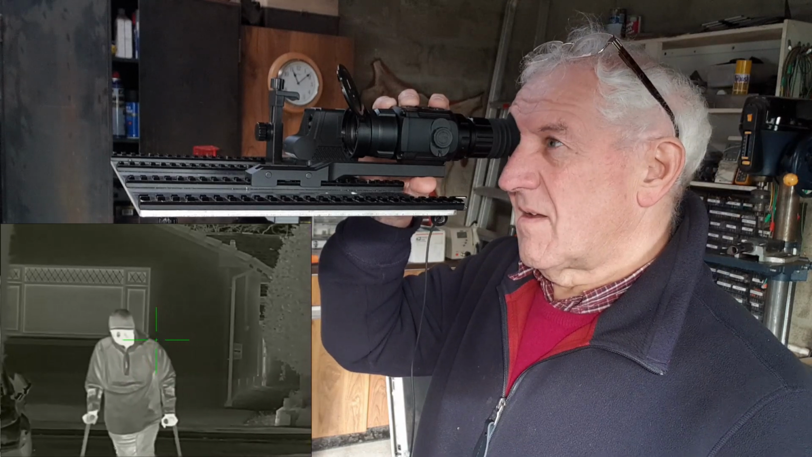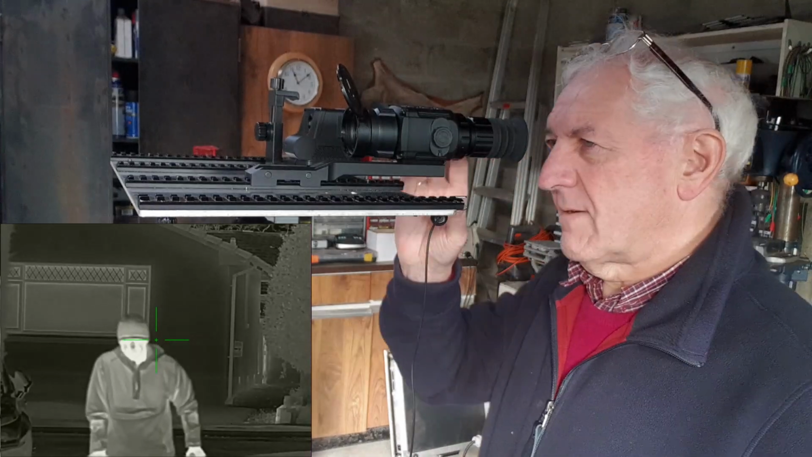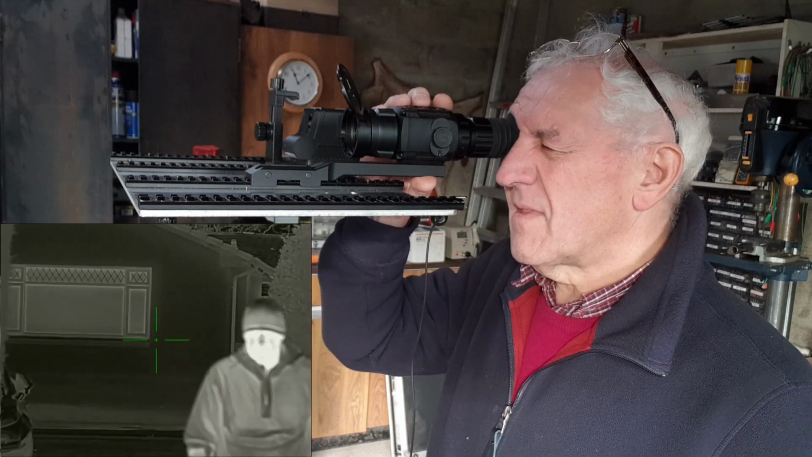I'll go shut your back door for you. You want that door? She's going away at the shop. She wants to put stuff in her car. It's literally blowing open in the window. Ah, don't worry about it.